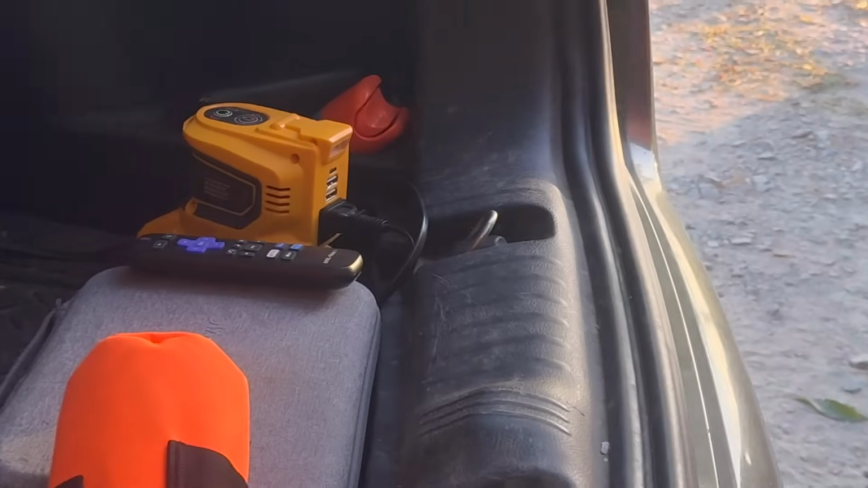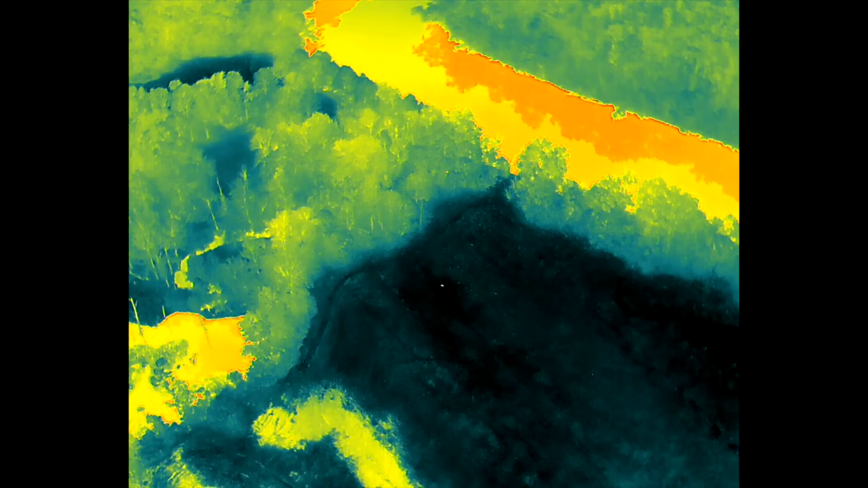We got a hot spot here that we're trying to see now. That might be a deer. It might be a dead deer. That's the one maybe we were trying to find. There it is. There's a live one moving right beside of it. Yeah, there comes the other one next to it. Can you show thermal again, just for comparison?